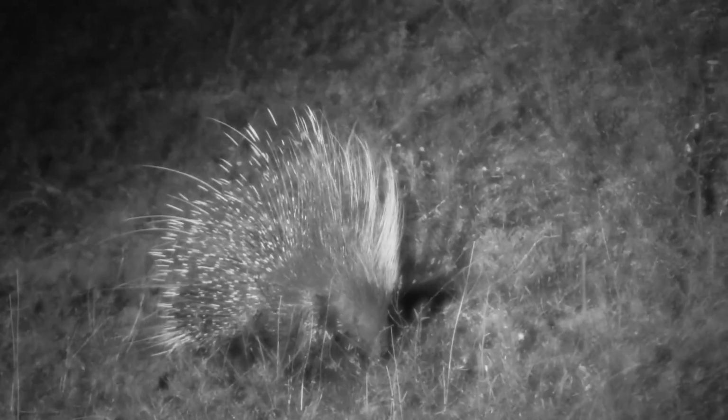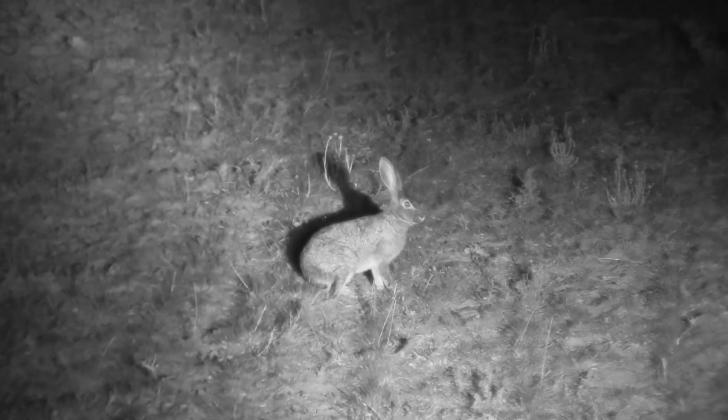Willem also asked us to focus our hunt on the pests that he constantly has problems with on the ranch. One being the very prickly porcupine and the other being the very tasty scrub hare. Well, enough said, it's time to get out there and do some hunting.